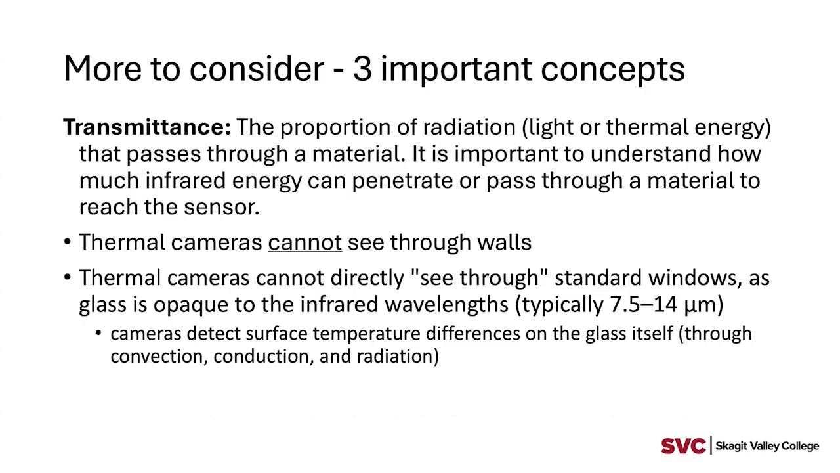All right. As you start to learn and talk more and use these types of devices, there are really three important concepts that you should think through when you're using a camera. The first is the idea of transmittance, and that is the proportion of the radiation that passes through a material. That will vary greatly depending on the material that you're trying to capture an image of.